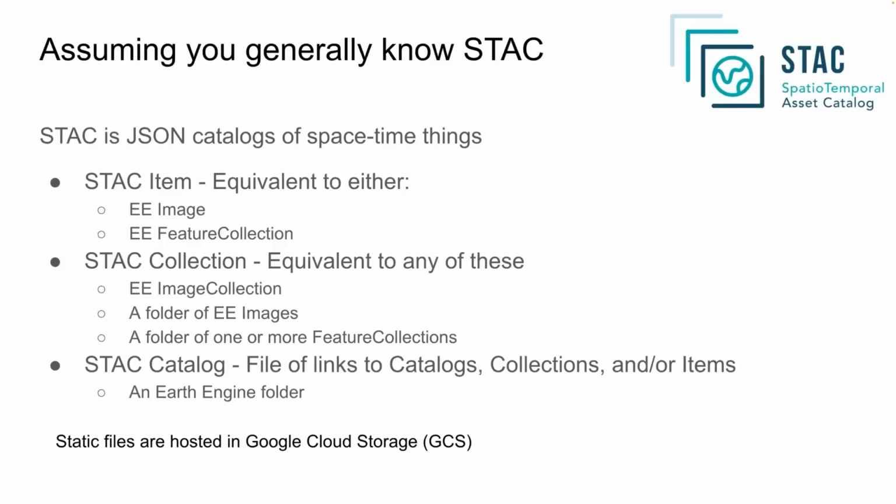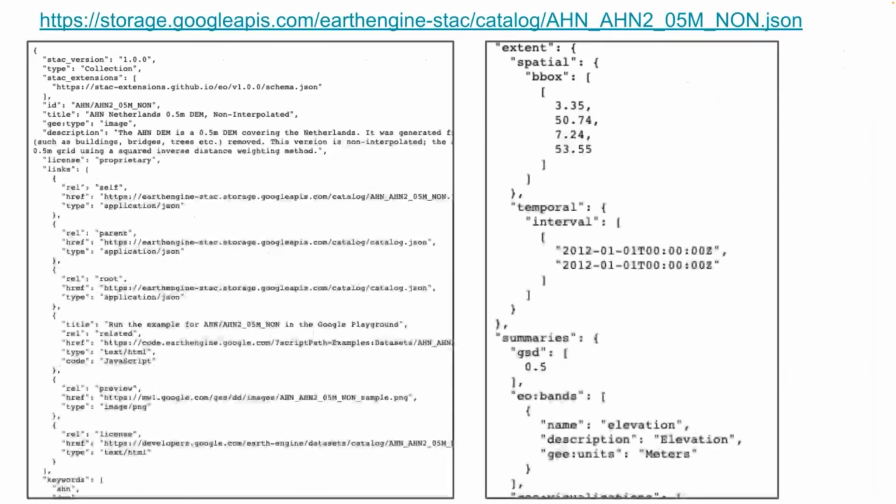There's a bit of a mapping problem that we had to go through. Earth Engine has a bunch of its types. STAC has catalogs, collections, and items. We ended up with all of the Earth Engine data sets mapped directly just to collections. So we have catalog files for people to use, but we don't use them. We just focus on each Earth Engine data set is a STAC collection. And we stick those files on a GCS bucket. And what those look like is a bunch of JSON.